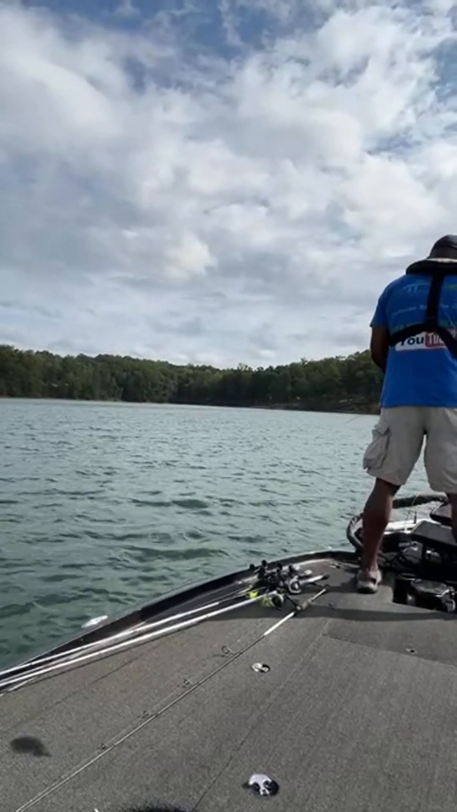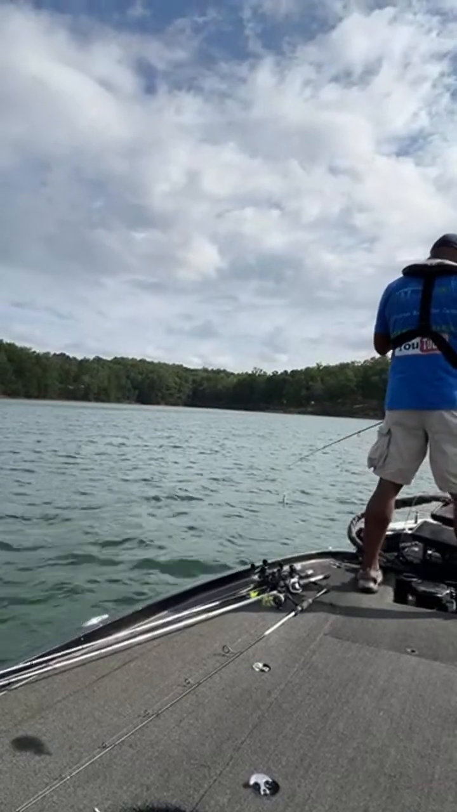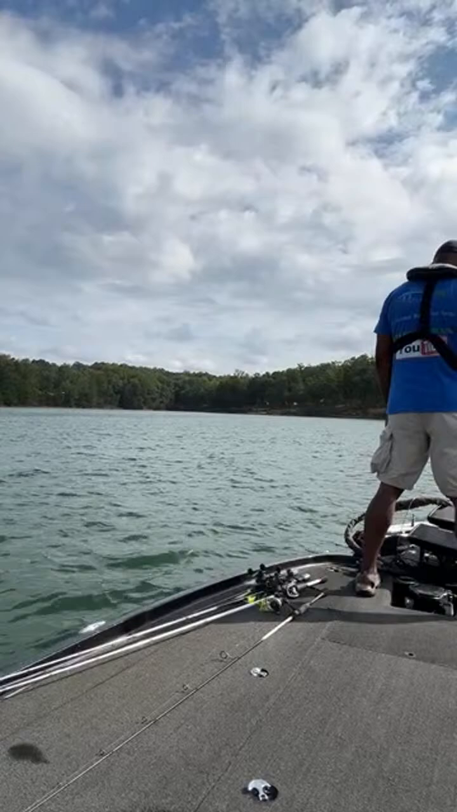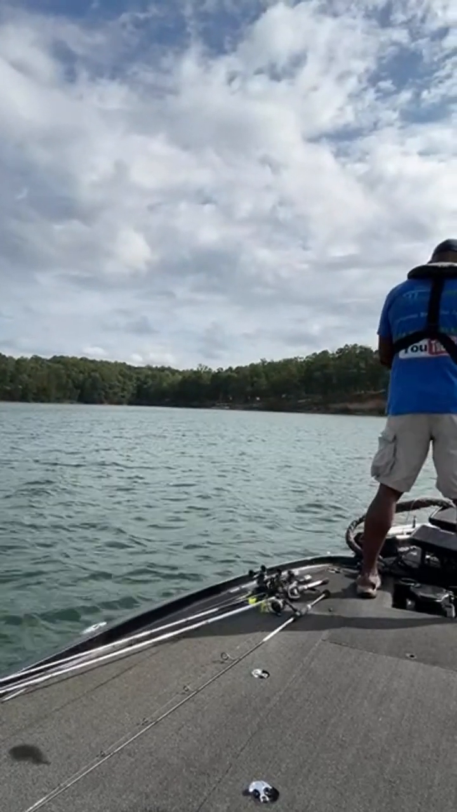All right, let's see which direction they're in. And I am using my forward facing sonar, guys, using that live imaging right now. I've shown you the screen a few times to give you an idea of what I'm targeting and what I'm looking for.